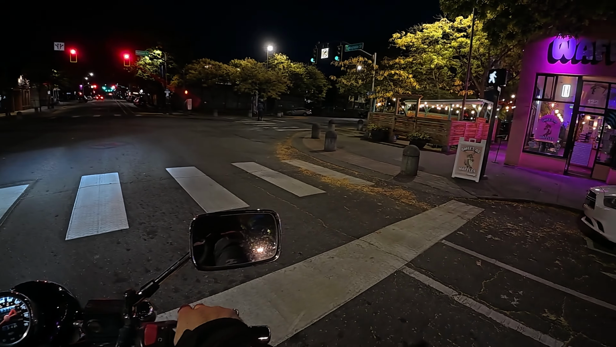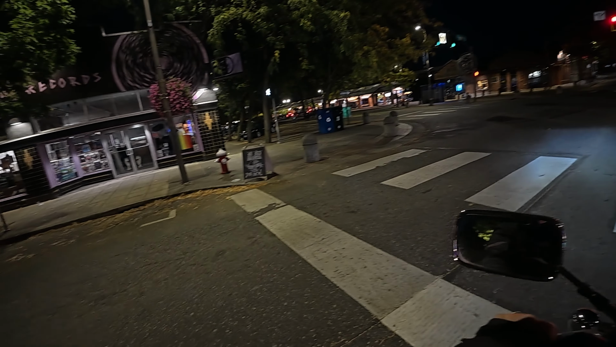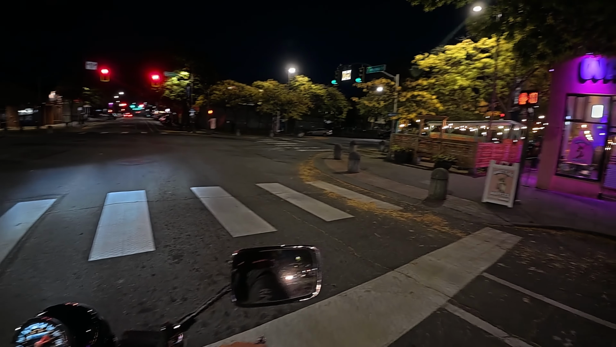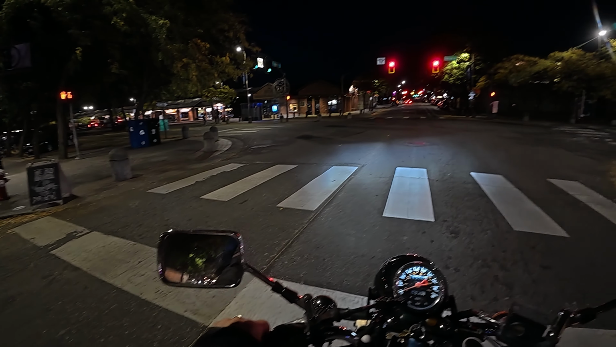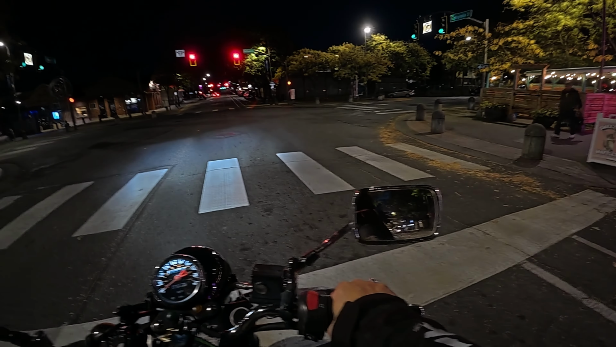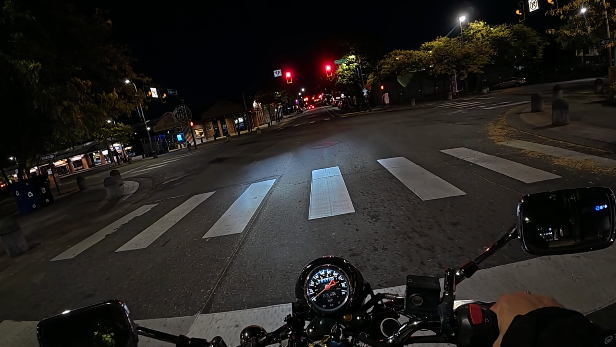Actually, we go straight. I'm already getting lost. I don't come downtown much. 10 seconds. We will wait for the crosswalk.